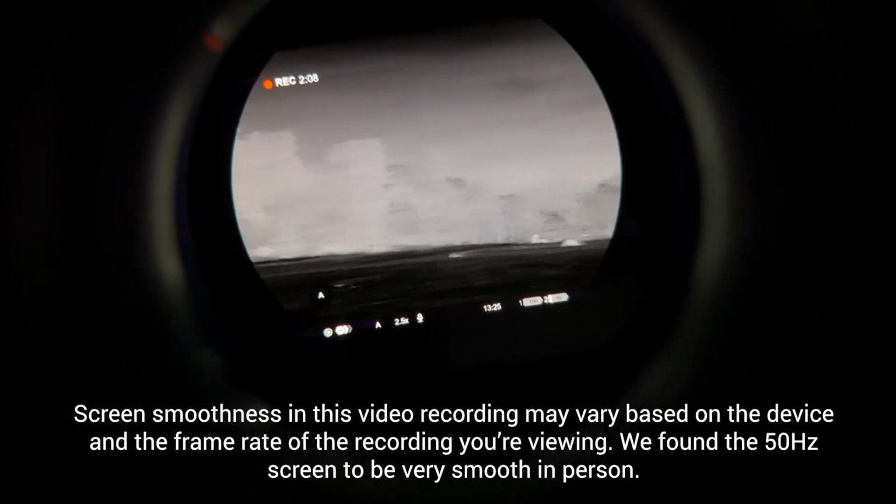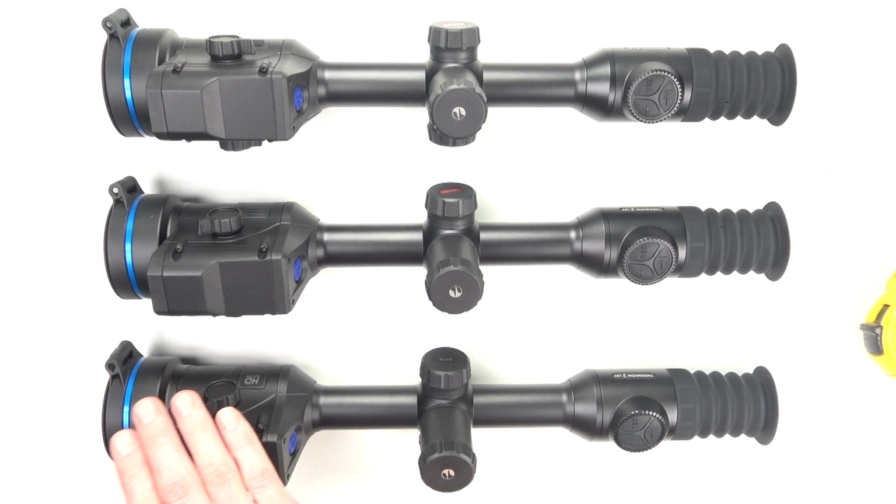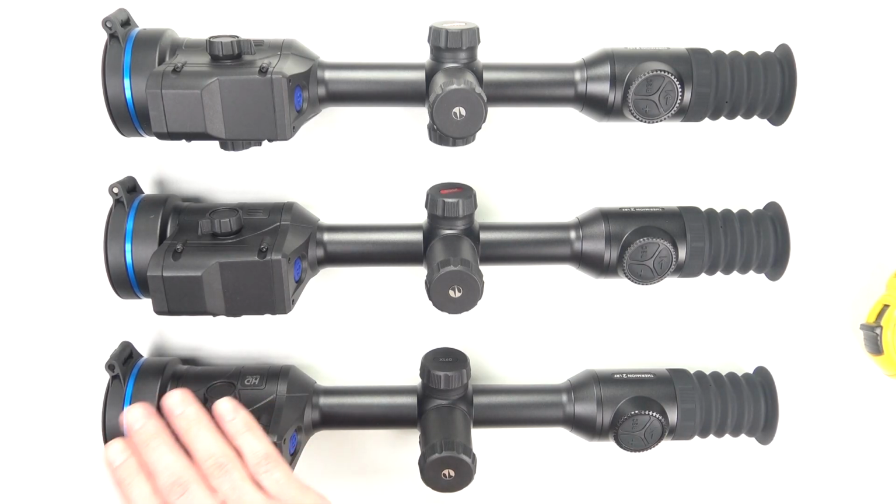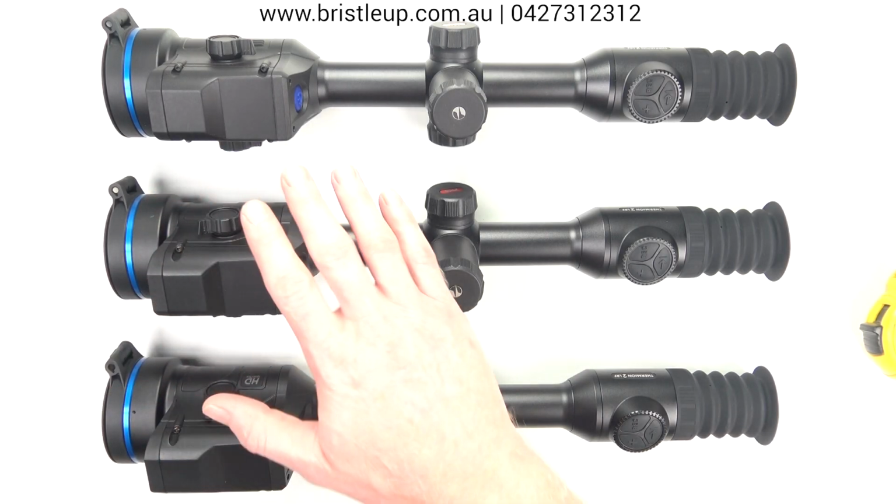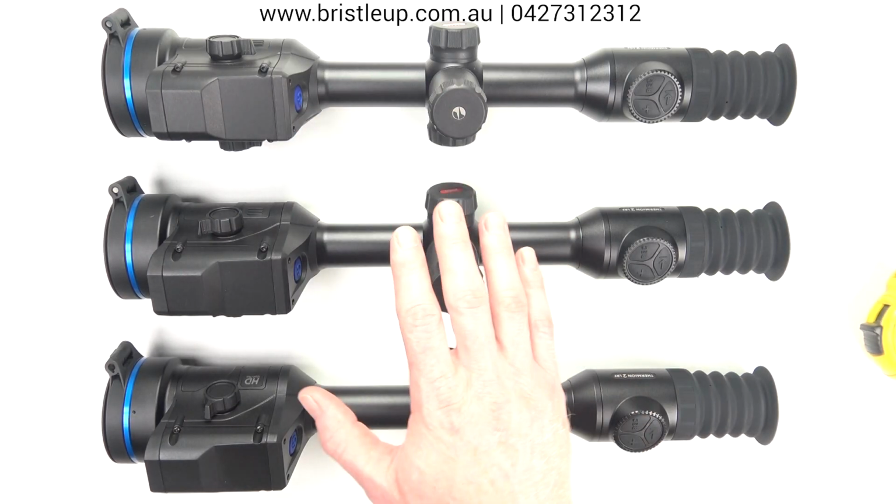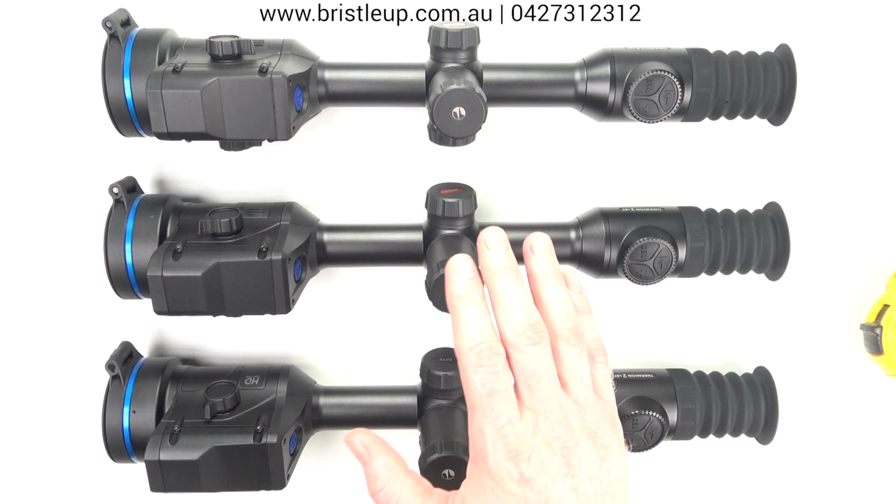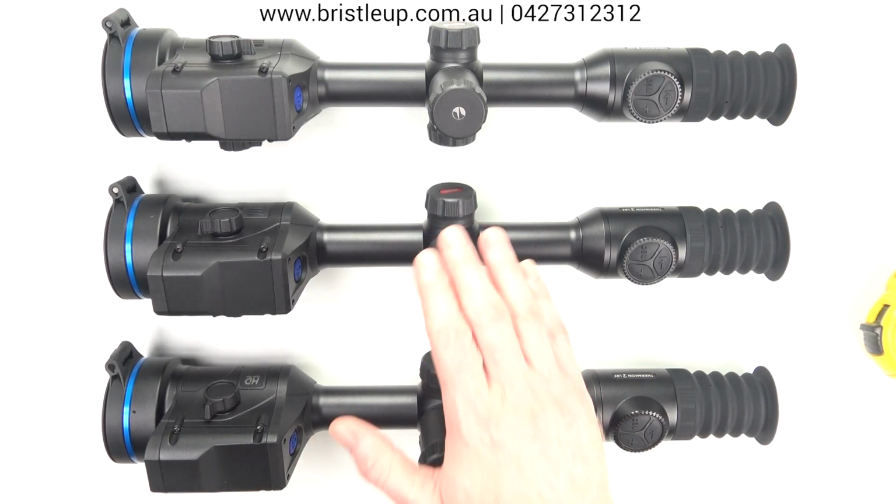With an increase in lens size comes a few advantages. Pulsar can increase the base mag, giving you better image and clarity without losing too much of your field of view. On average, the base mag has gone up by 1 times on each model, with only a loss of around 16% of your field of view, ultimately meaning a clearer image for longer shots and good field of view for close shots.